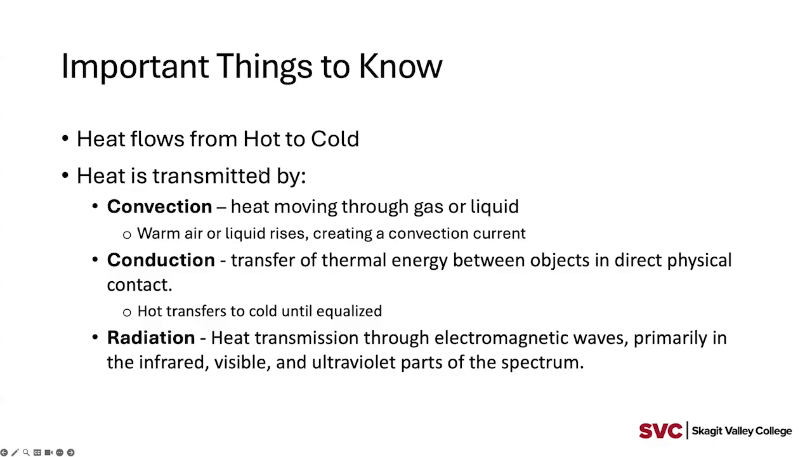That heat basically is transmitted one of three ways: through convection, through conduction, and through radiation. Convection really talks about the movement of heat through some sort of gas, for example, the air we breathe, right? So in heating in our house, for example, heat rises, cool air comes to take its place, all that type of stuff. That's really convection that we're talking about in that particular case.